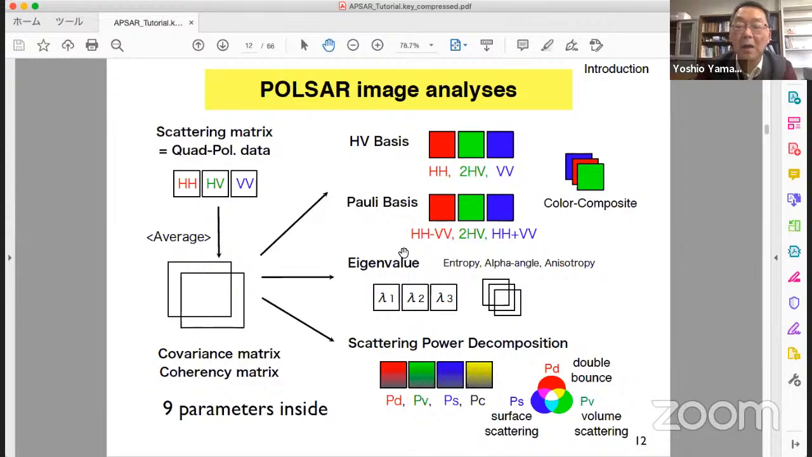In a similar way, in Pauli basis, we can do it. There is another, mathematical way to deal with these matrices, with eigenvalue analysis and scattering power decomposition method.